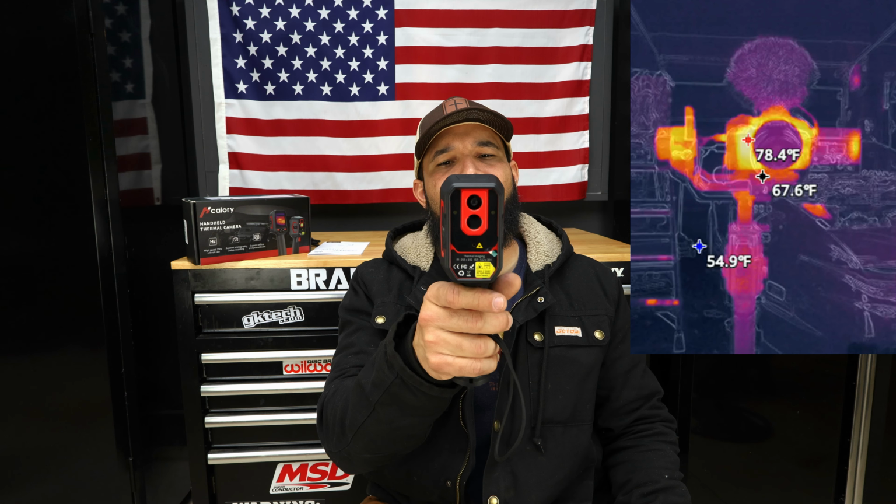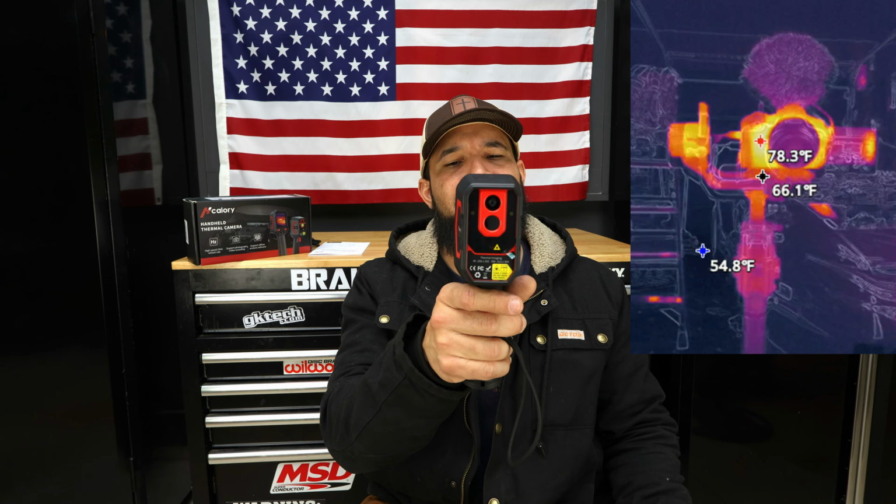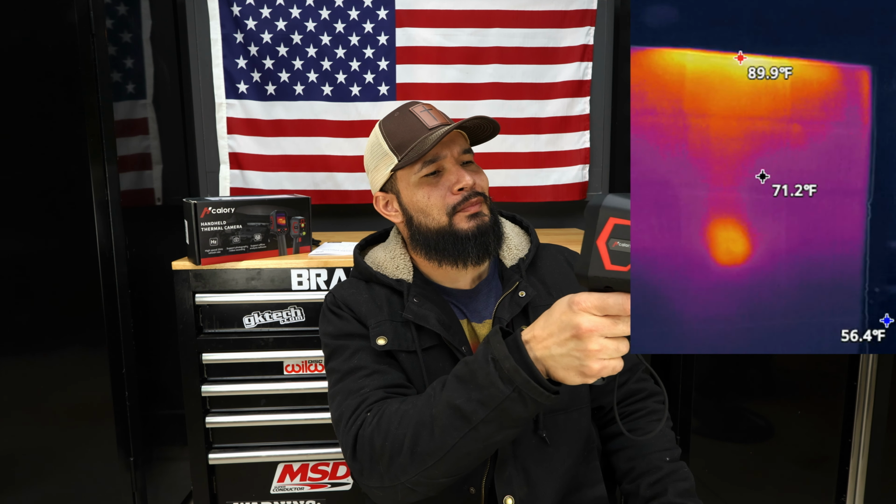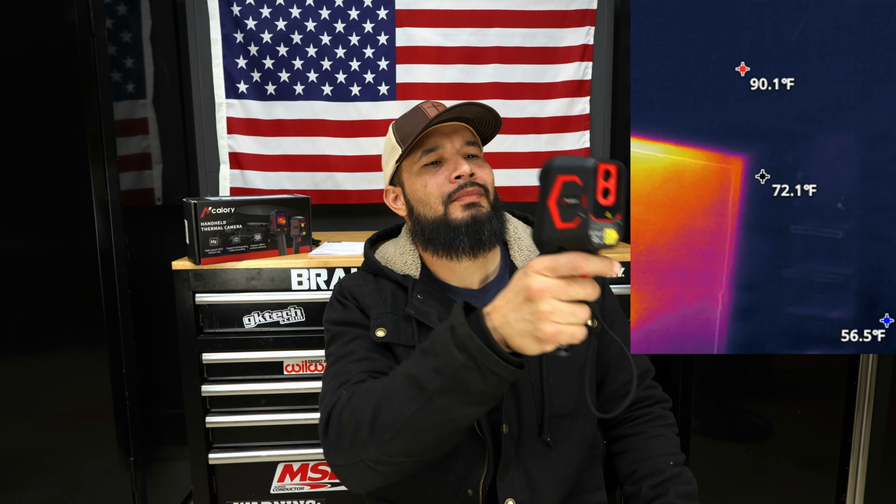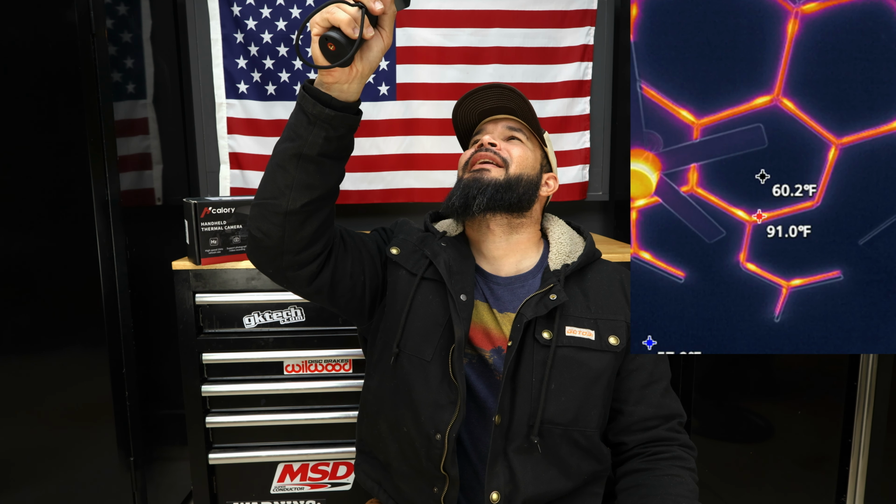So the lights are about 80 Fahrenheit. My camera is about 78 Fahrenheit. My ceiling lights are 91 Fahrenheit. And you can keep going around and measuring everything, but this thing is actually pretty cool.